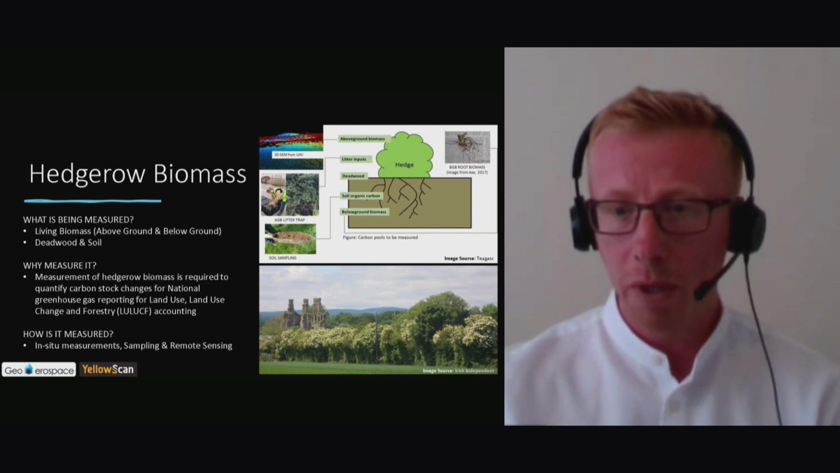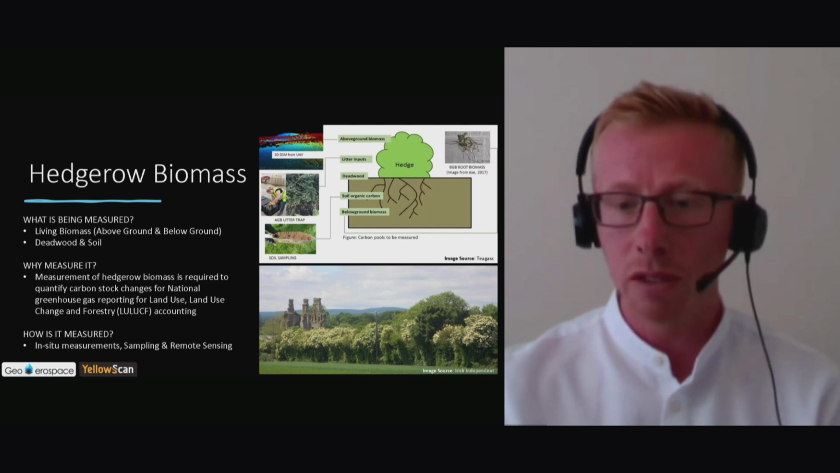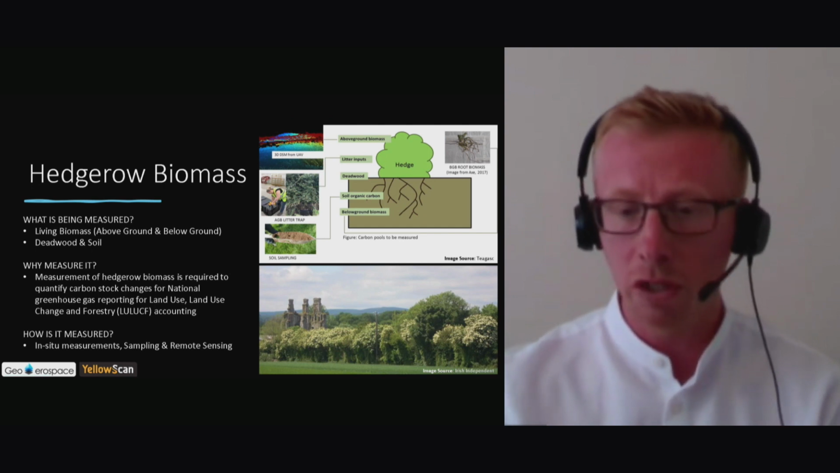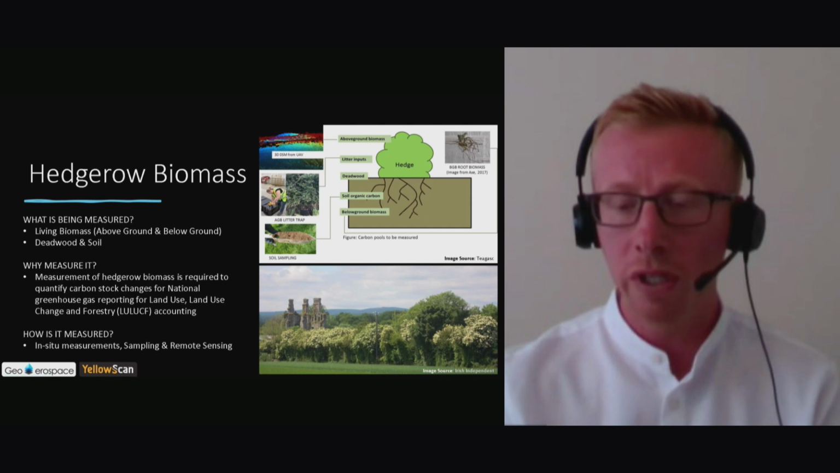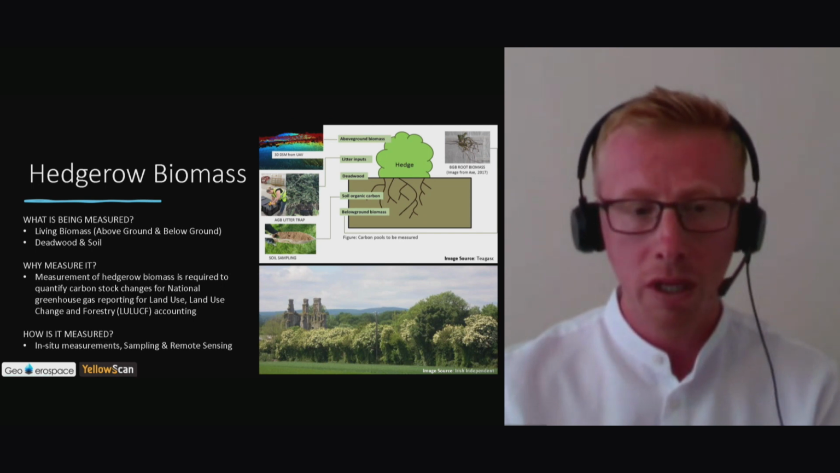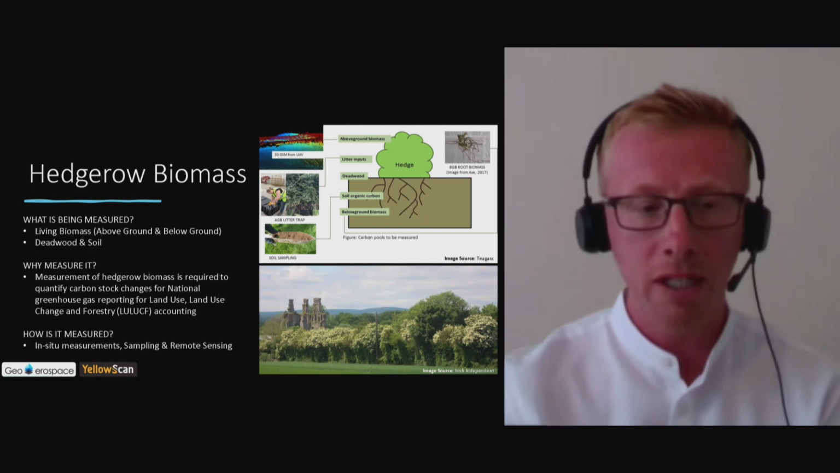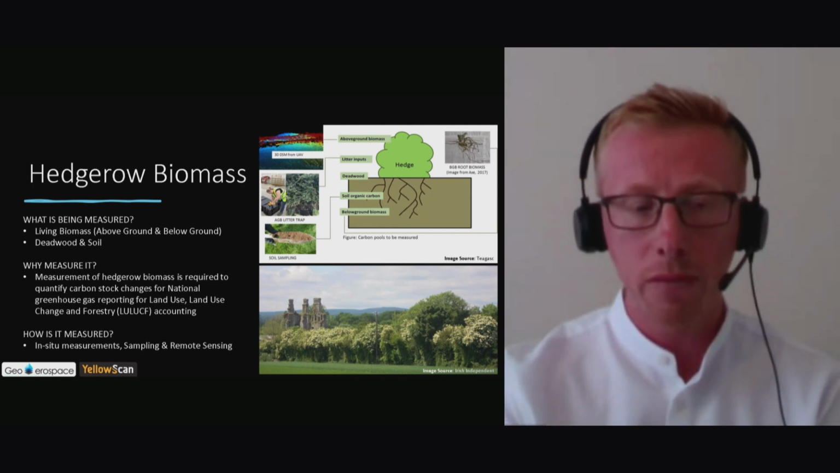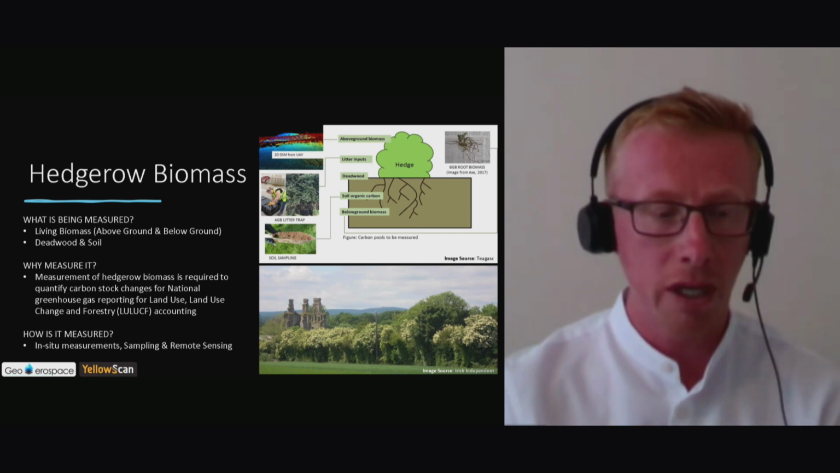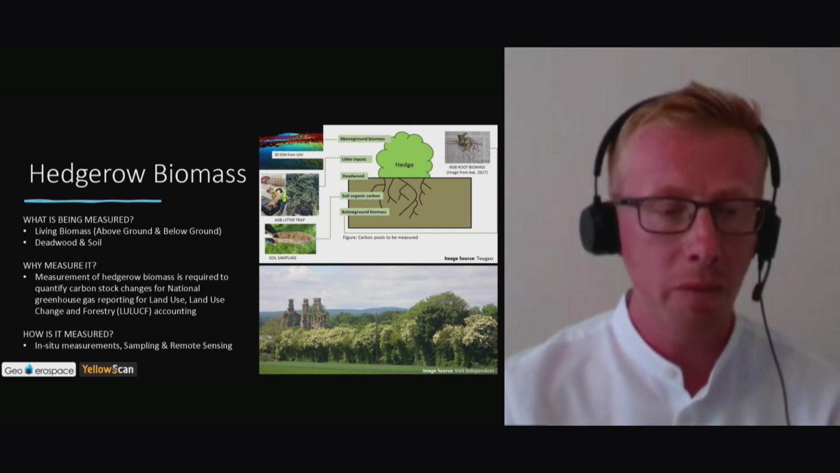Below ground biomass is often measured by soil sampling. There's also destructive methods of sampling, which is cutting down the trees and hedgerows and measuring them in situ. But remote sensing offers a scalable solution, which we think presents a better opportunity to understand how much biomass is present in hedgerows across the country at a national scale, whereas in situ measurements are a lot more time consuming.